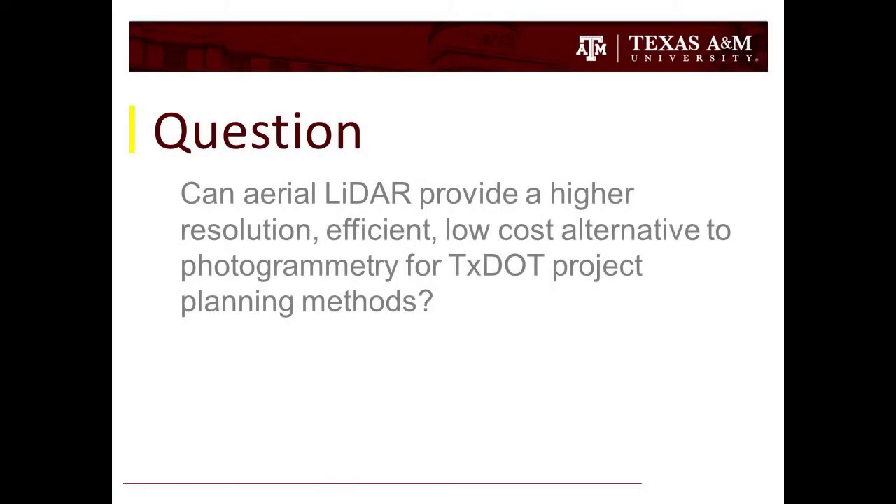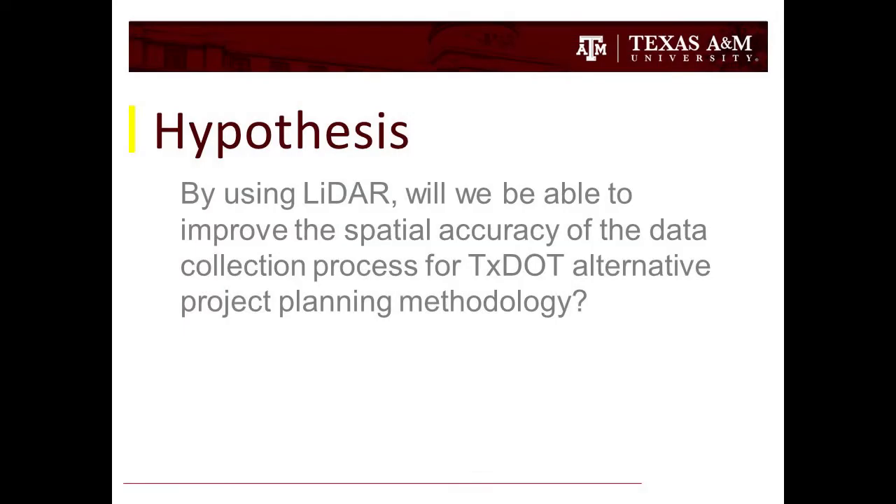So our question was, can aerial LiDAR data provide a higher resolution, efficient, low-cost alternative to photogrammetry for TxDOT project planning methods? And this carries over into our hypothesis, which is: by using LiDAR, will we be able to improve the spatial accuracy of the data collection process for TxDOT alternative project planning methodology?